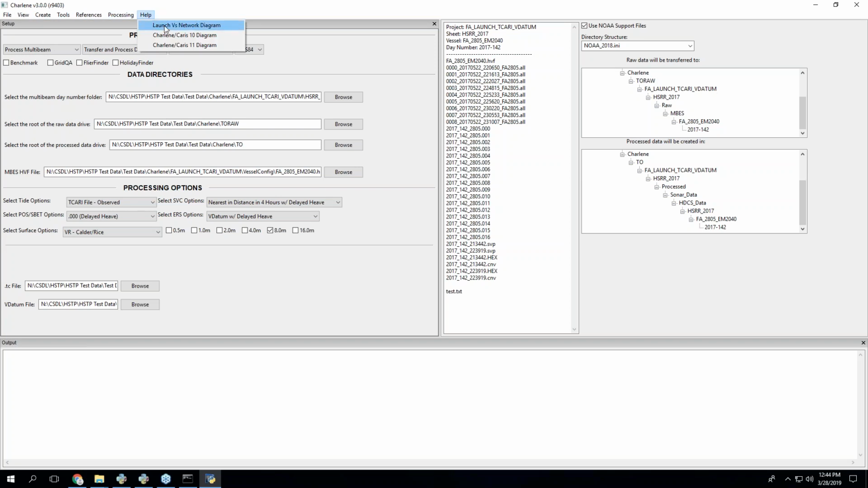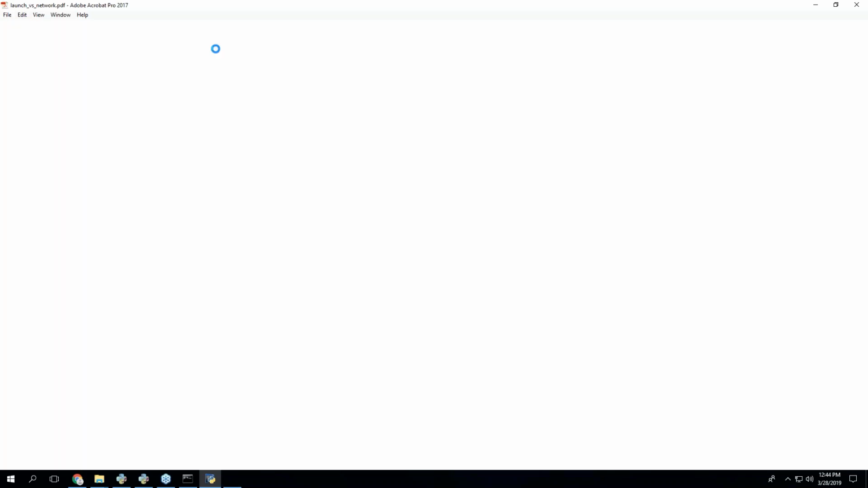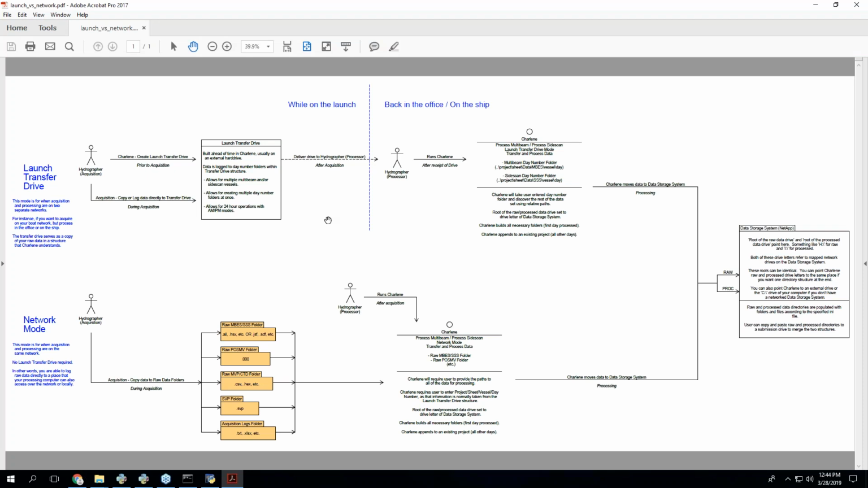What I'm going to do is start with these help screens. So if you don't know what Charlene is and you see launch, transfer, drive, and network, you might not know what that is. This has also been a big thing that I've found going in the field, that even people who use these modes still don't really get the idea, or like why do I have to create a transfer drive?